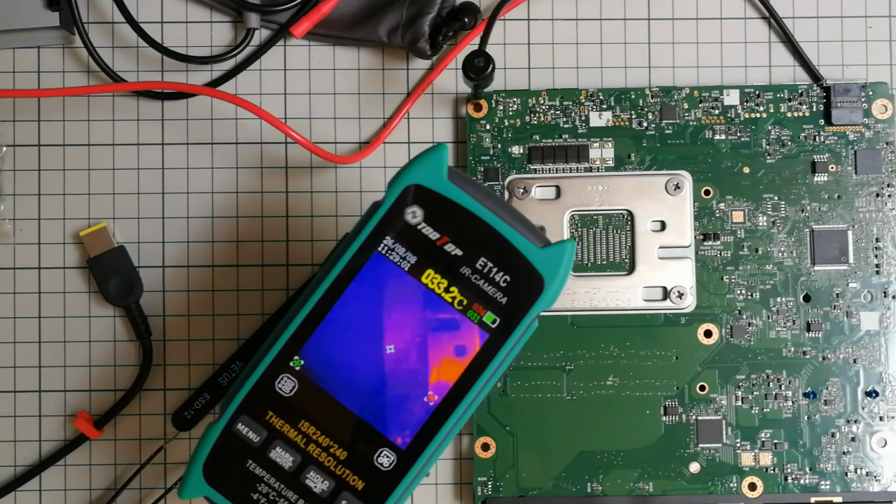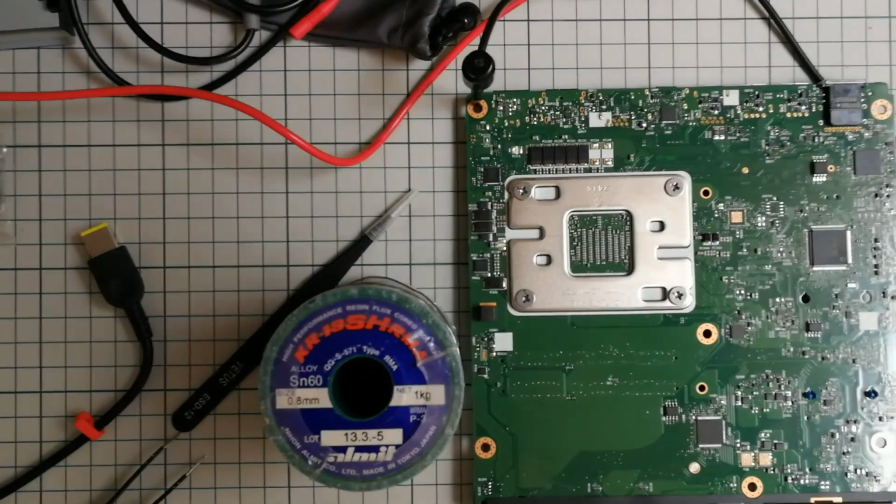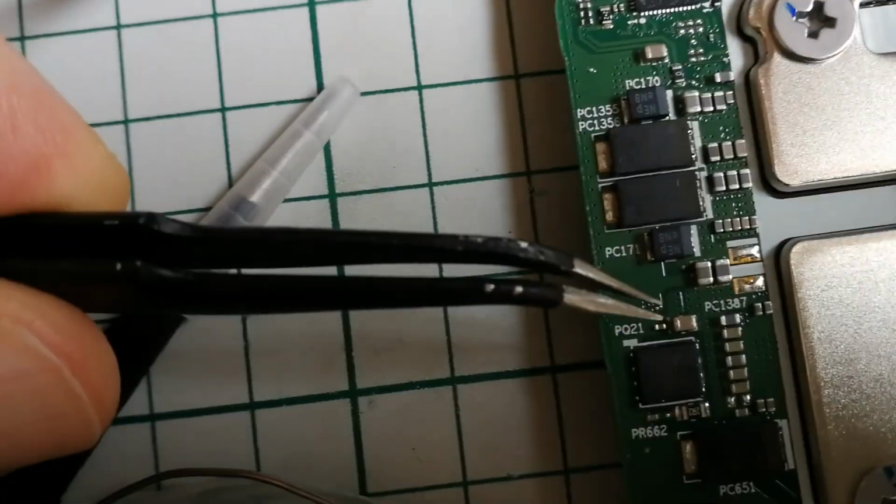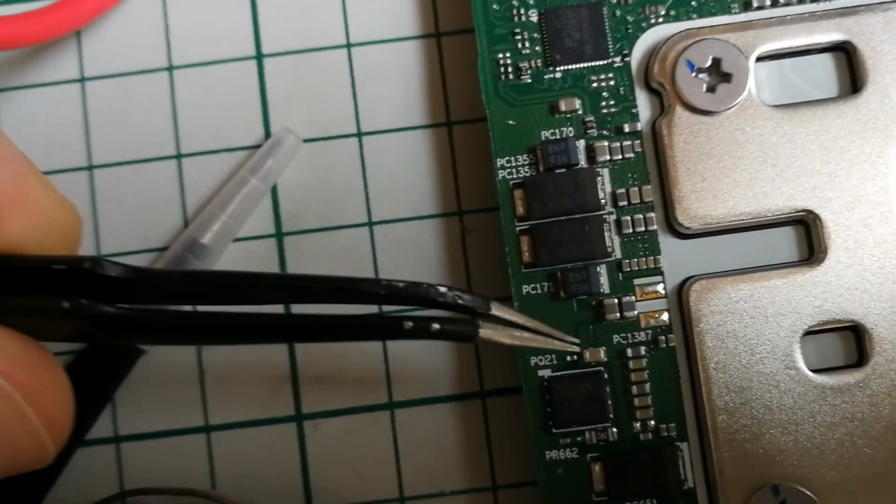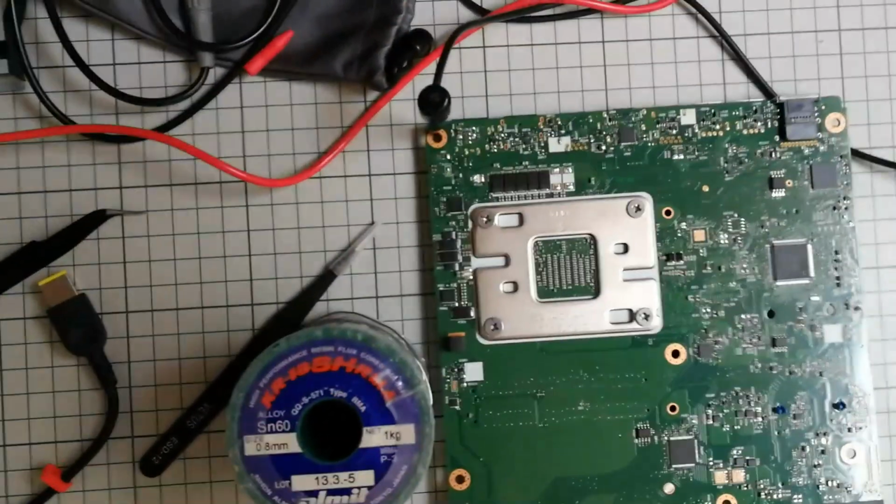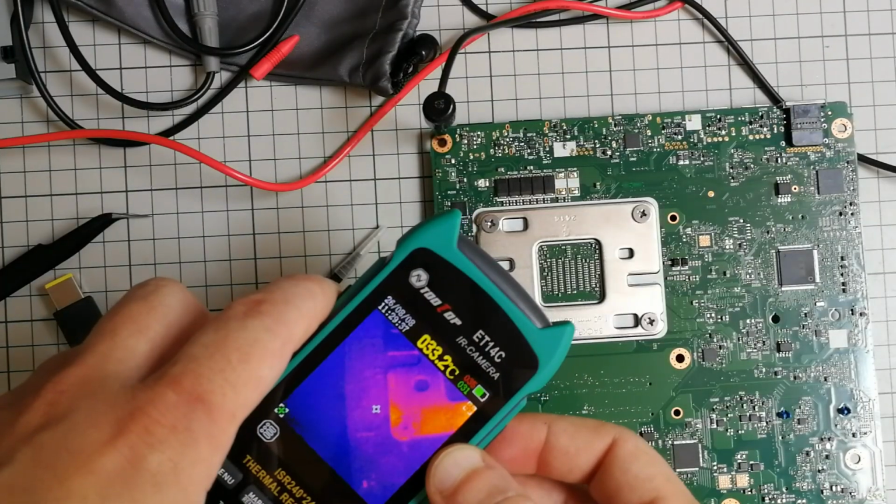Now I'm gonna have to desolder that, find out what capacitor that actually is. I'm hoping it will be easy to find out. It will be a pain to desolder because it's in a really difficult spot. It's this guy over here. Where are you? This one. Yeah, this little guy over here. I will just use the soldering iron, heat it up and take it apart, and then I have to retest for the short.